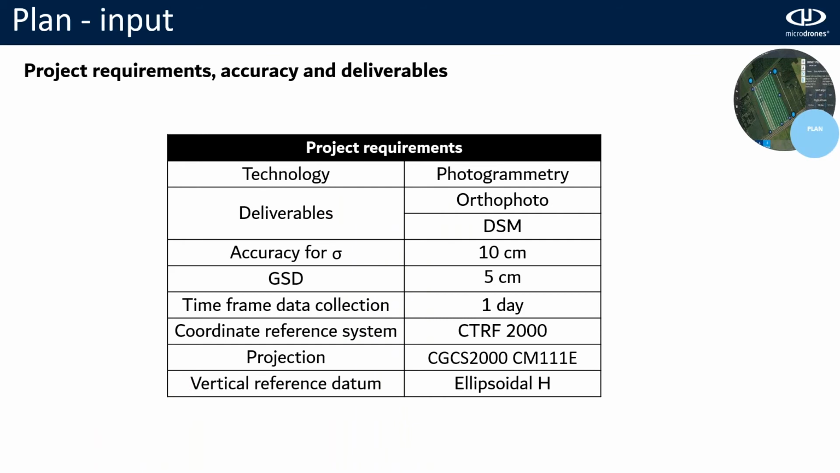Now, the requirements come directly from what the client wants. They want to use the technology photogrammetry. Deliverables will be orthophoto and DSM. The accuracy they want is 10 centimeters for each axis. The GSD, 5 centimeters. They want to collect all the data in one day, and the coordinate system, projection, and datum.